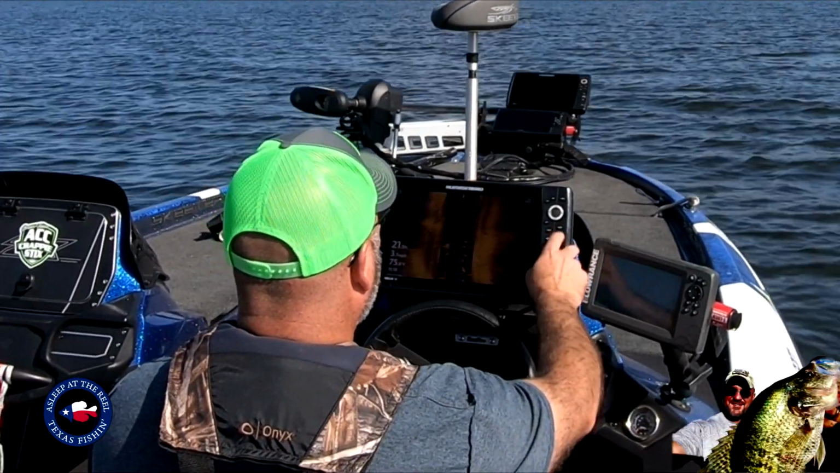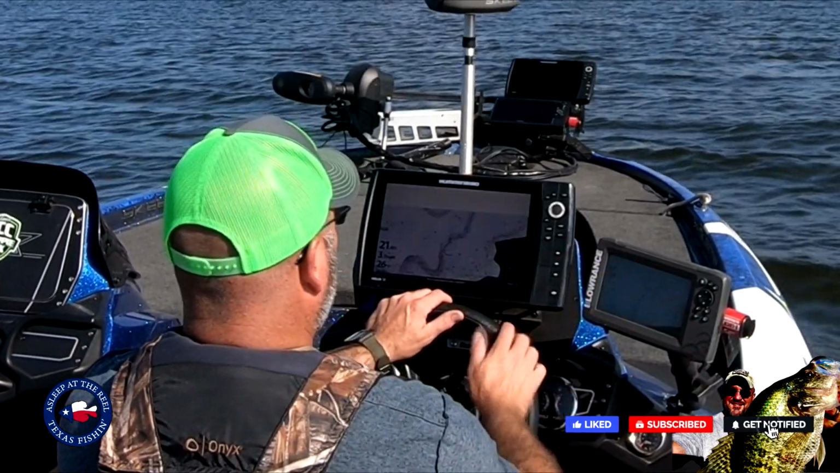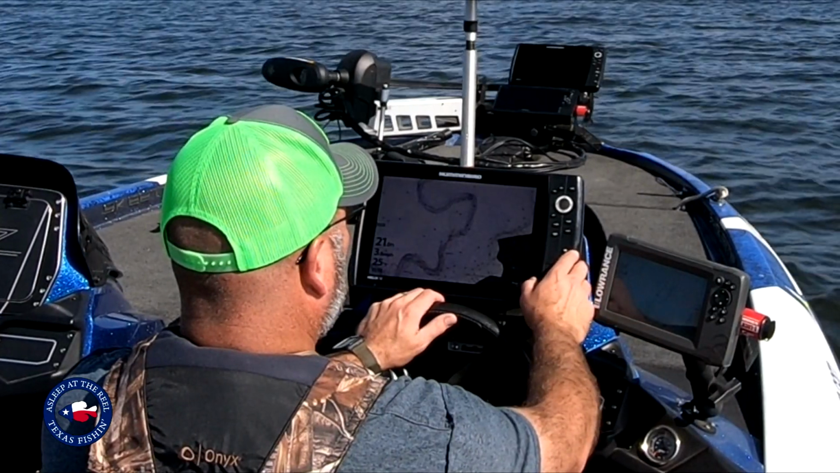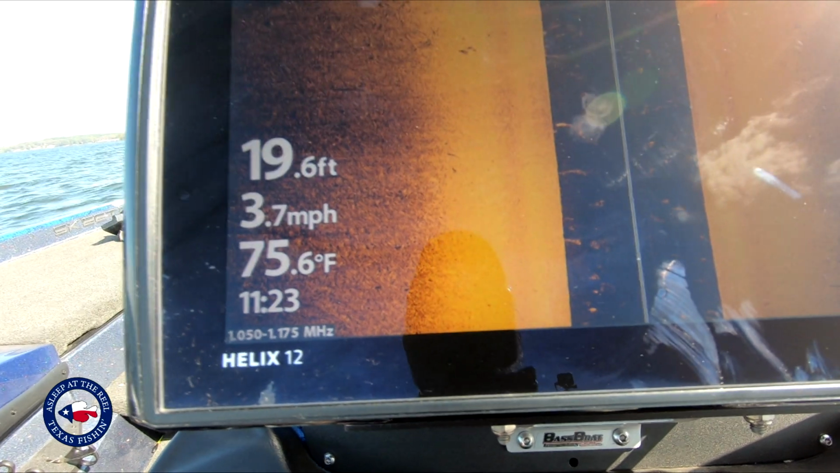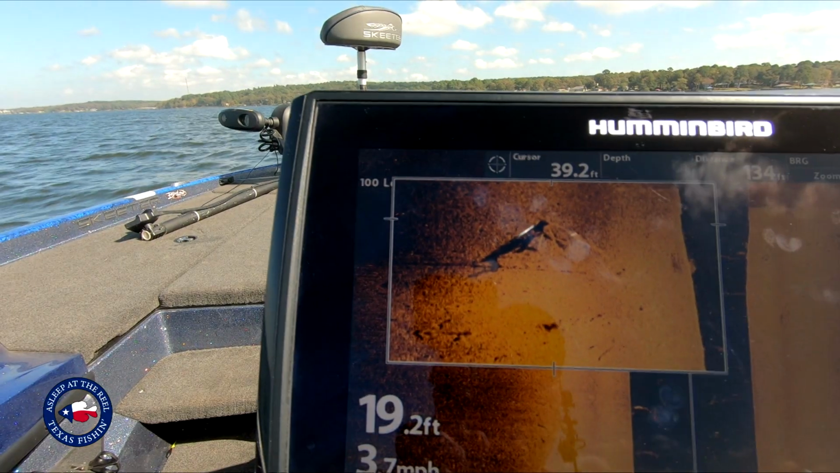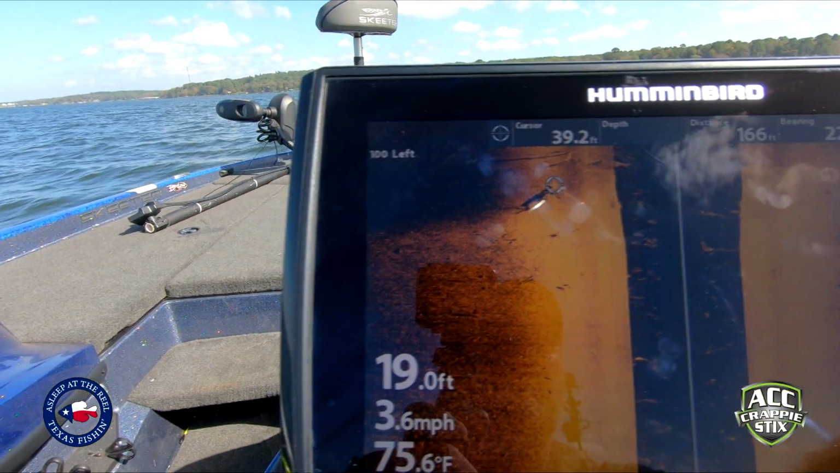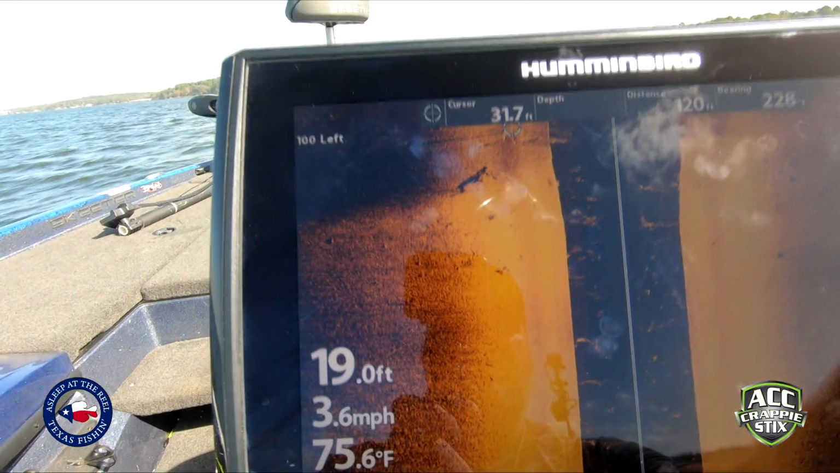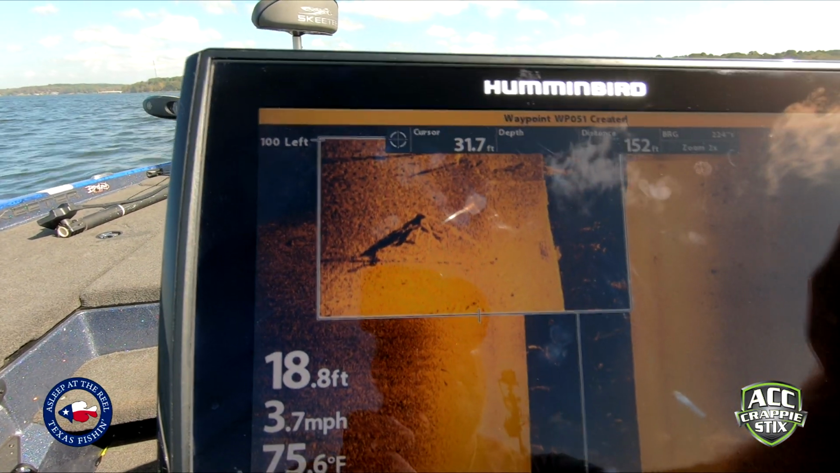Once again, I've marked all these points, so now you can see I've got all these little points on here. Okay, here's a couple trees right here. Let me hit pause so I can give you an idea what that one looks like. I'm gonna mark, and then scroll up to this guy here. See, that's a pretty good little tree right there. I'll mark that as well.